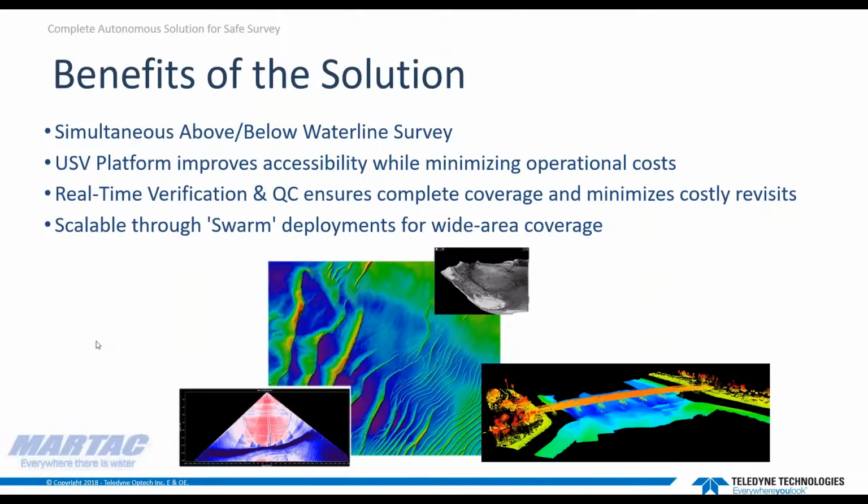And we're going to review some of the benefits of the system we just saw. Apart from my sunset beach excursion that I'll take here shortly, what are the benefits of this solution? We have a flexible platform that can be integrated with a variety of components that can provide both above and below the water data collection.